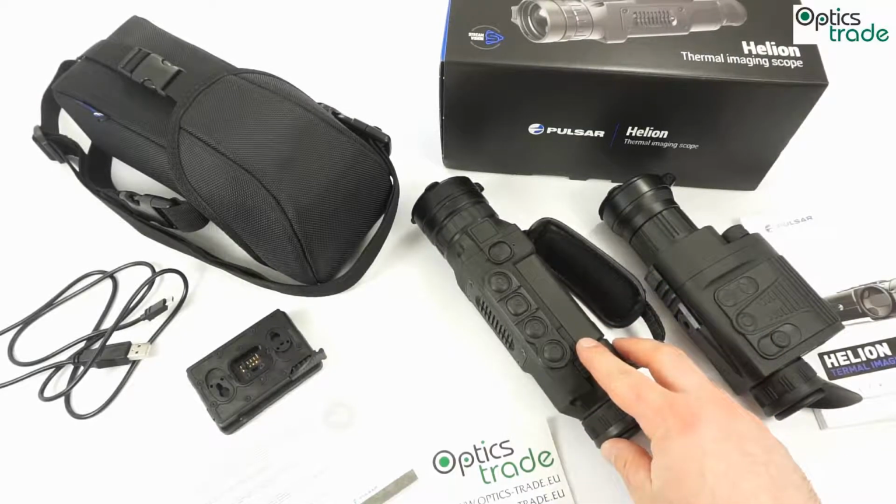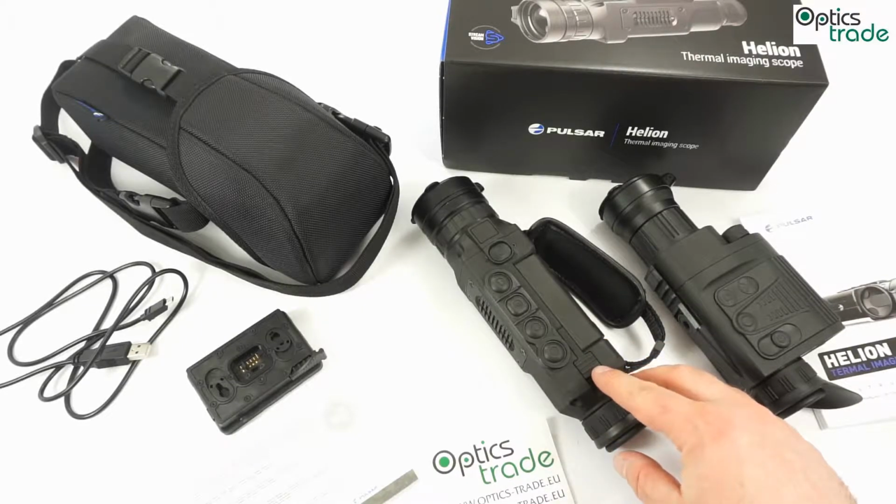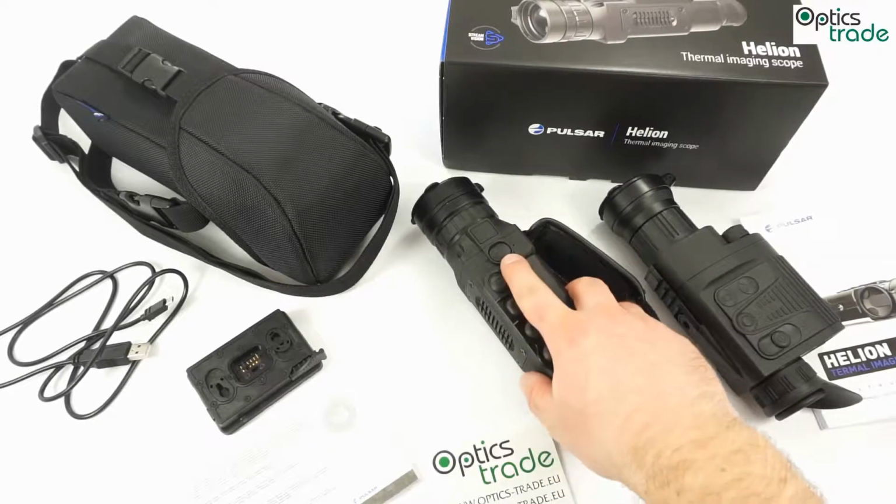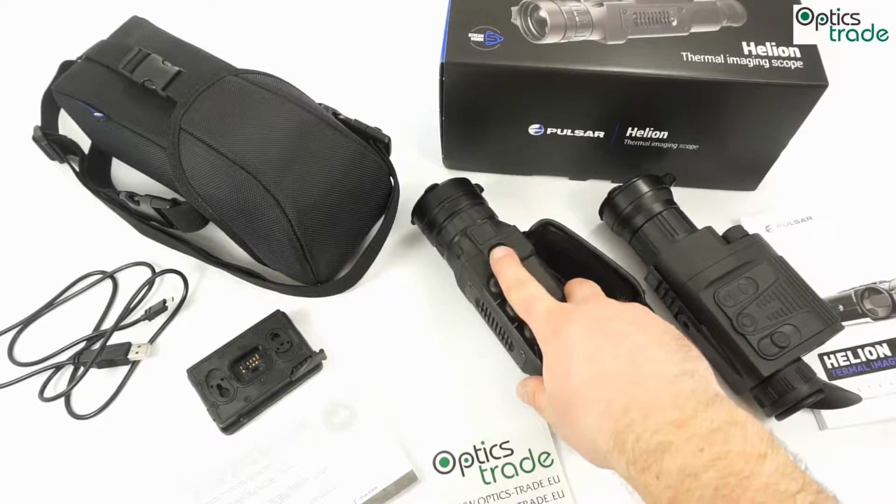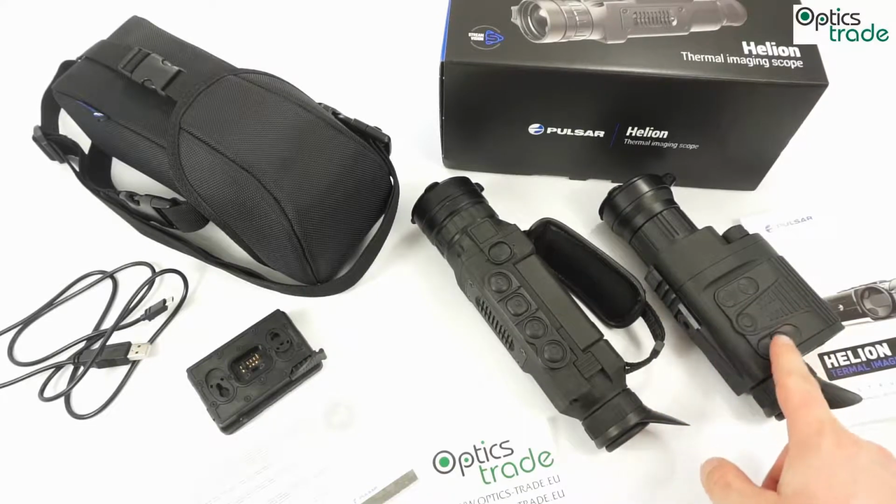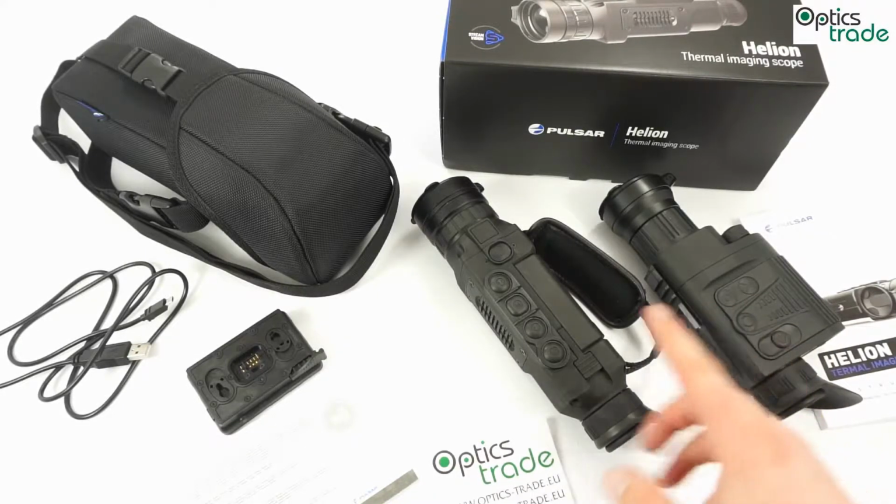The optical performance is really top-notch. If we say something about the operation, it's really easy to operate. You turn on the device here with this knob. It turns on and warms up in approximately 4 to 5 seconds, so it takes a little bit longer than Quantum, but still not much.